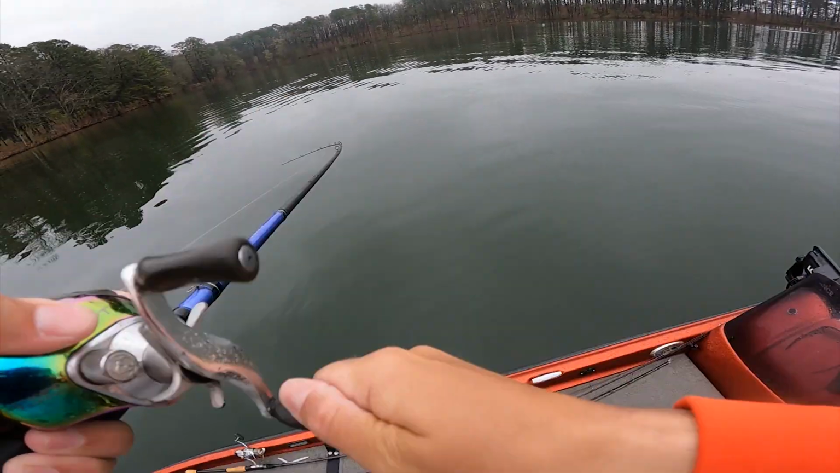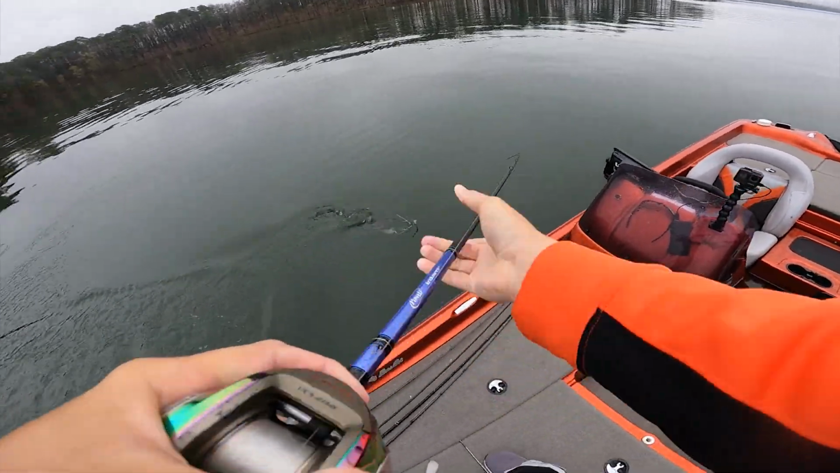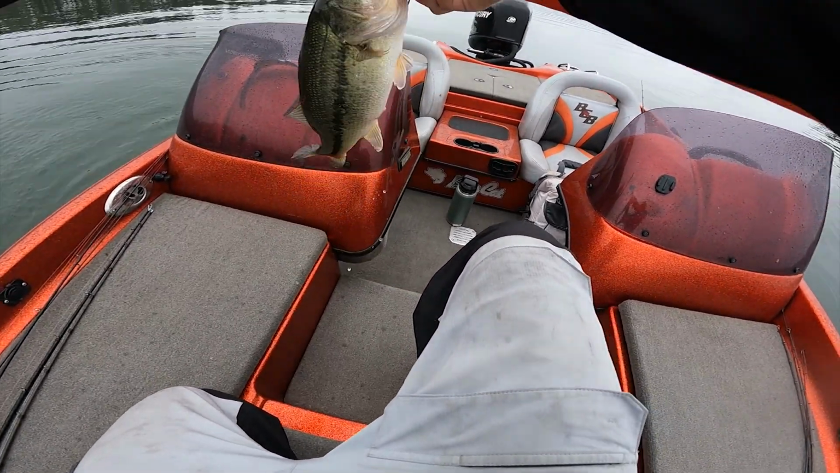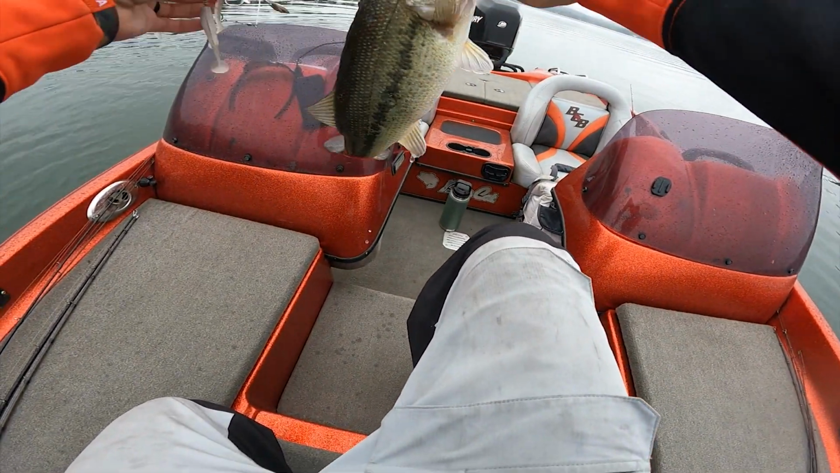Not bad fish. Here we go. Not a bad one. Not a largemouth there. There we go. I should have been recording there. Nice. Nice old largemouth. Number 1, here we are.